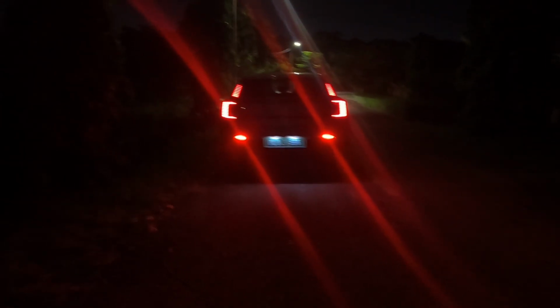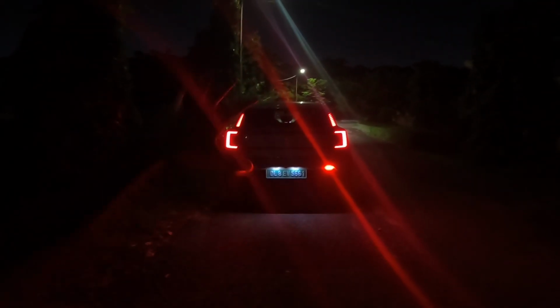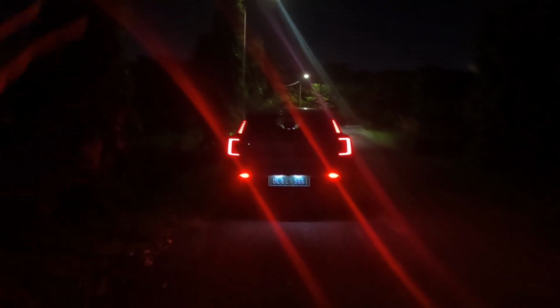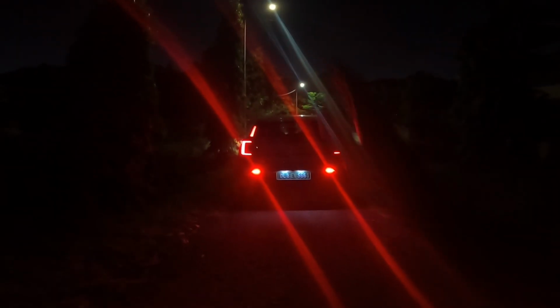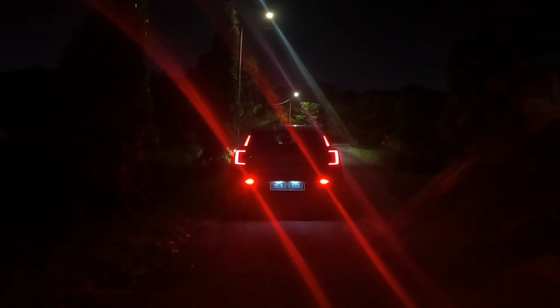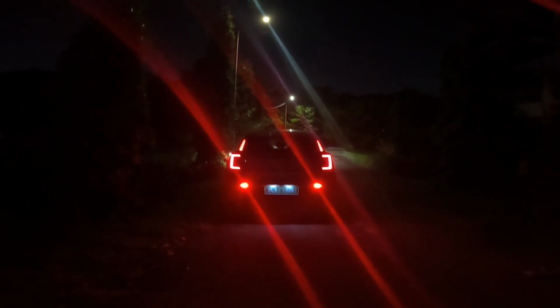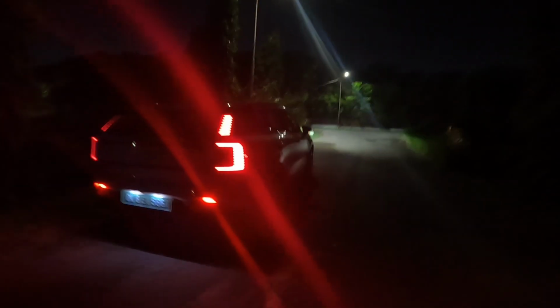And in the review you'll get to see the car from all sides. This is my favorite angle of the car, and in the review you'll know why. Okay, in the daytime I'll tell you why. In fact, even during the night it looks brilliant. So why not give you a look from the front as well.